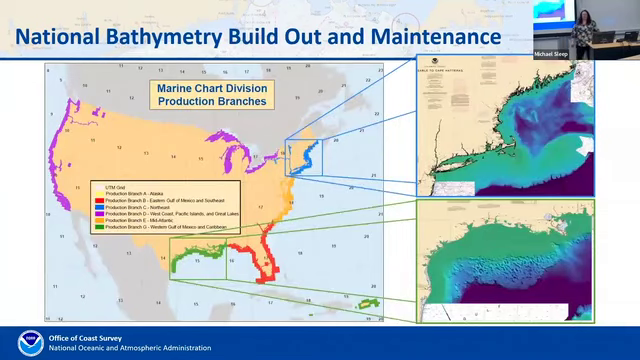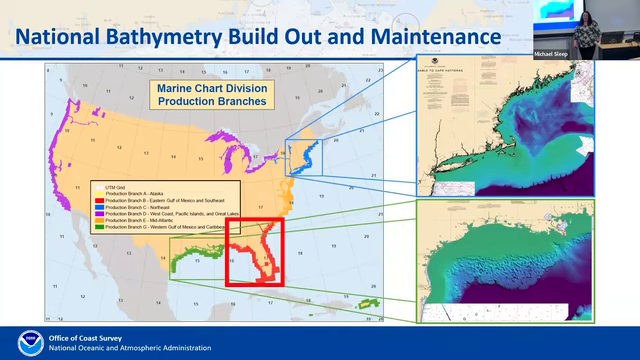And so what we've built so far is New York to Maine and Texas to Mobile, Alabama. We are currently building in the Southeast, and our build plan takes us to the rest of the East Coast, the Great Lakes, the West Coast, Alaska, and the islands. And as we build a region, we are also maintaining it. So as new sources become available, we're including them.